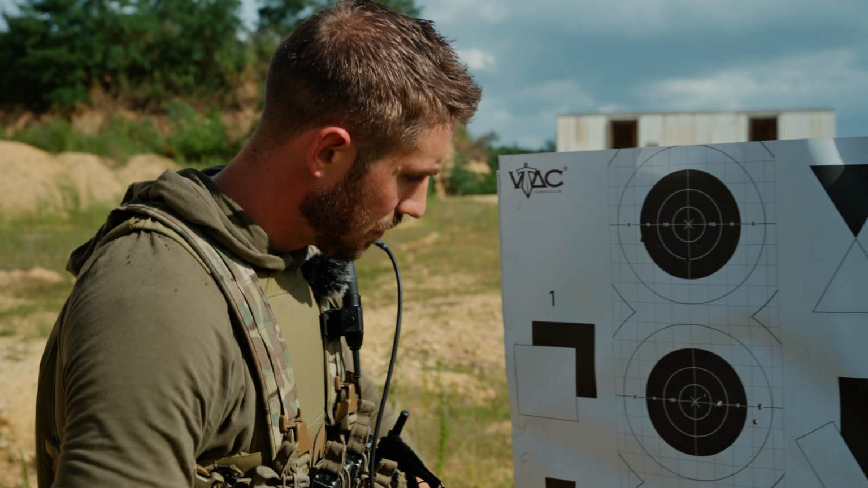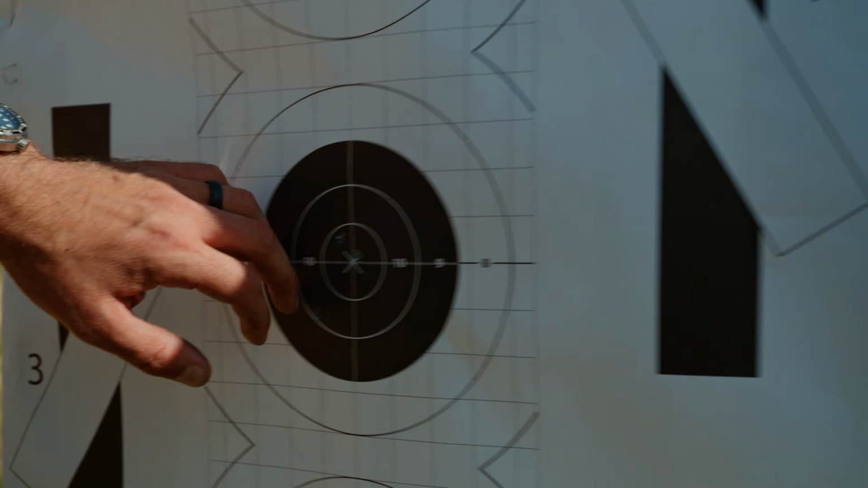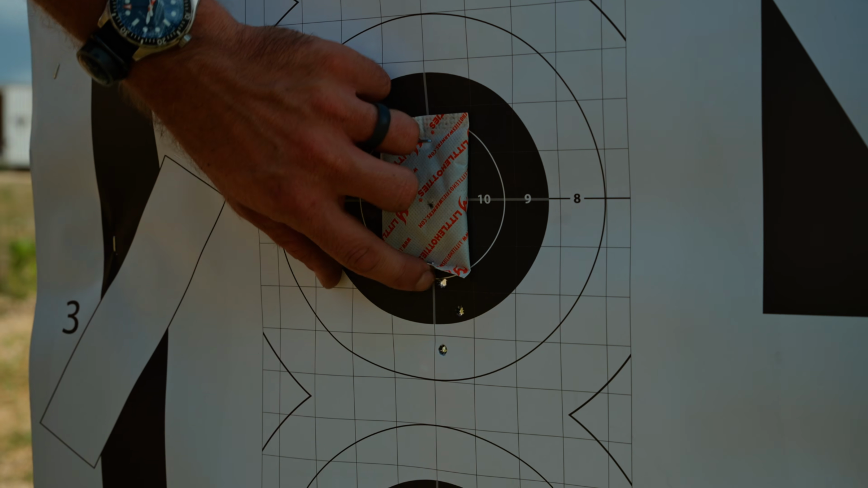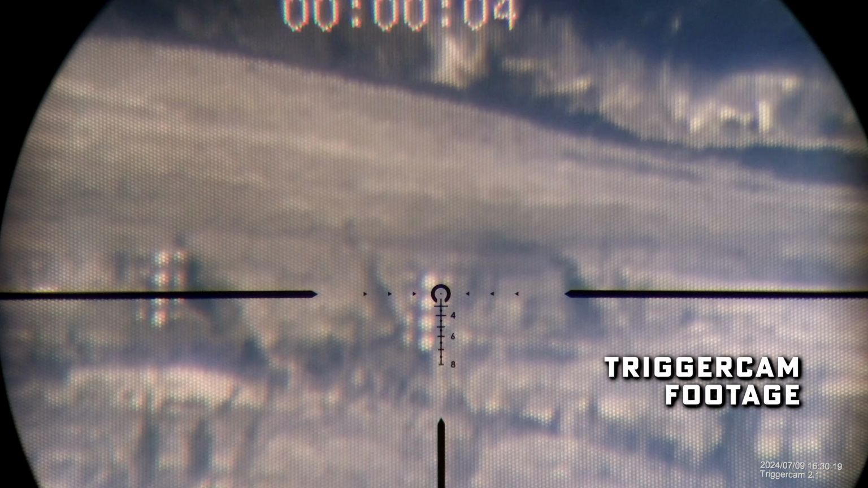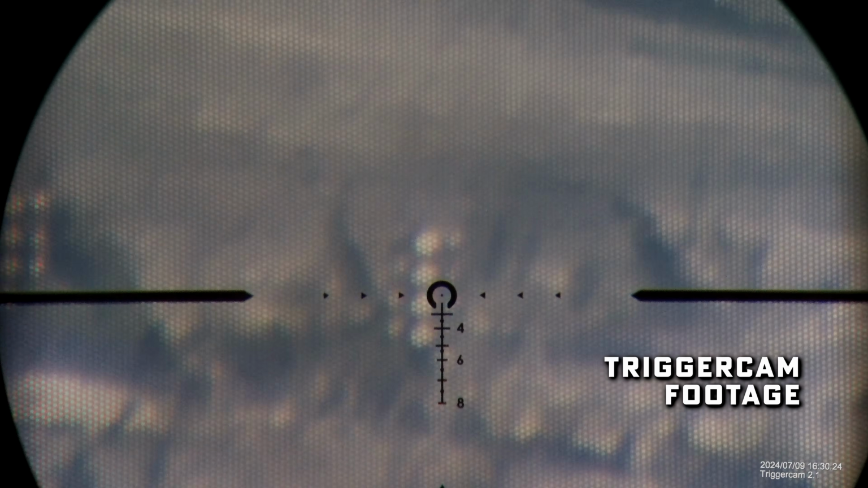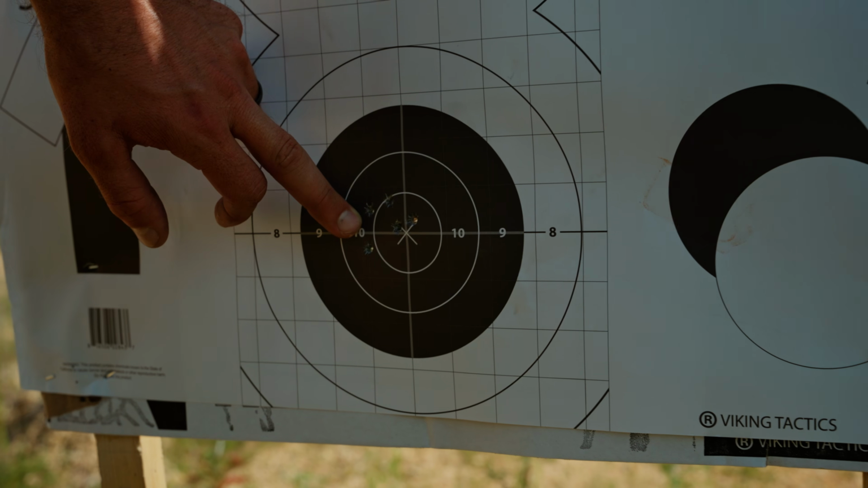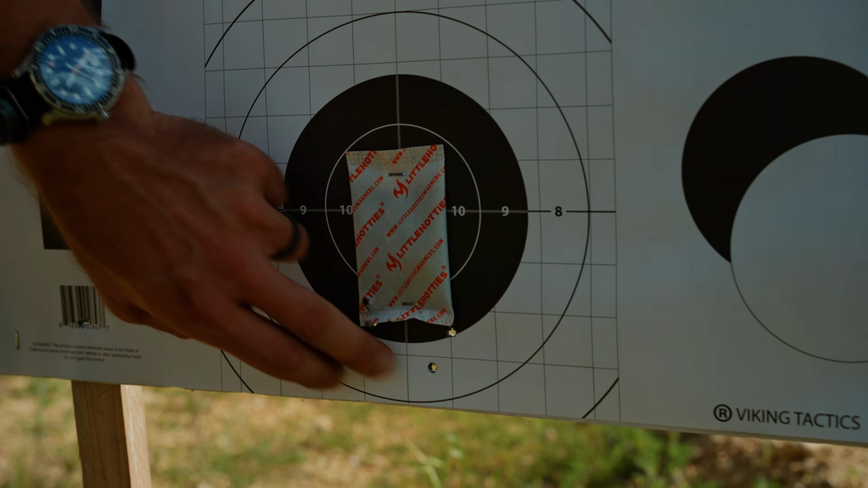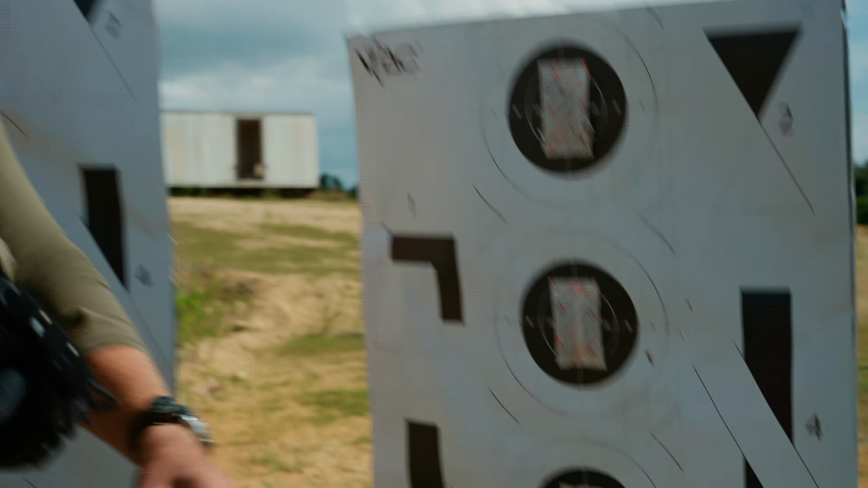That's a positive. Group here a little bit left, and then our thermal went on, which resulted in 1, 2, 3, 4. There's a little one that snuck underneath there, but that's not a bad group, again, considering that we are magnifying and intensifying those pixels inside of the LPVO. Finally, this group of 5, that's pretty good shooting for shooting relatively quickly at 100. And then once again, we have 1, 2, 3, 4, and probably 1 a little bit low.